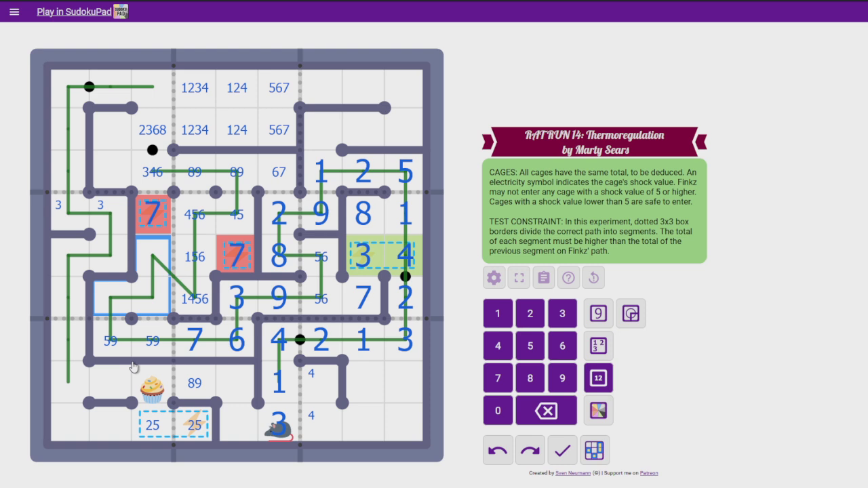If I could prove what isn't in here, then that would be huge, because then I'd prove what is in there. The only thing I know is that this doesn't have a 3, because 3 is right there. I don't know much else. Oh, this doesn't have 7, because 7 is taken. That's all I know.